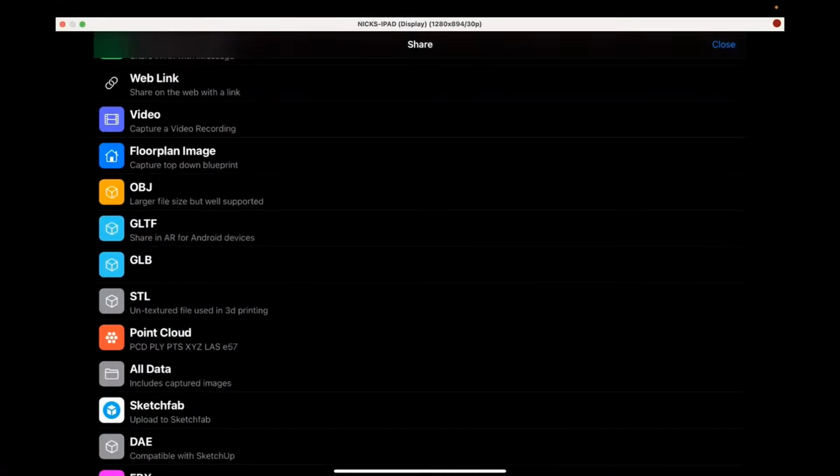So in this particular app, and I would think that most of the LiDAR apps have this, it's the share button, and this is all the formats that this particular software is able to support. STL is here, and I usually export either FBX or OBJ or USD, or I'll select all data. If I hit all data, it'll actually collect all of the photos, all of the depth data, and it's using OBJ format, which is fairly universal.